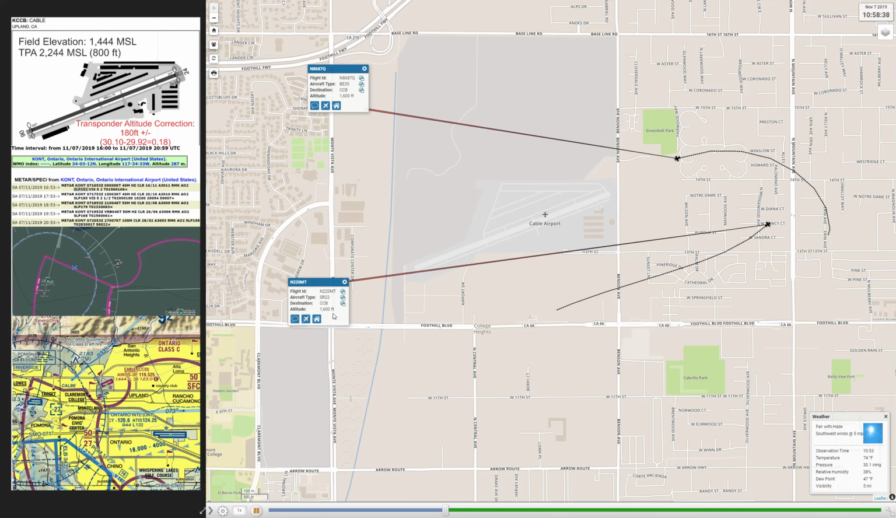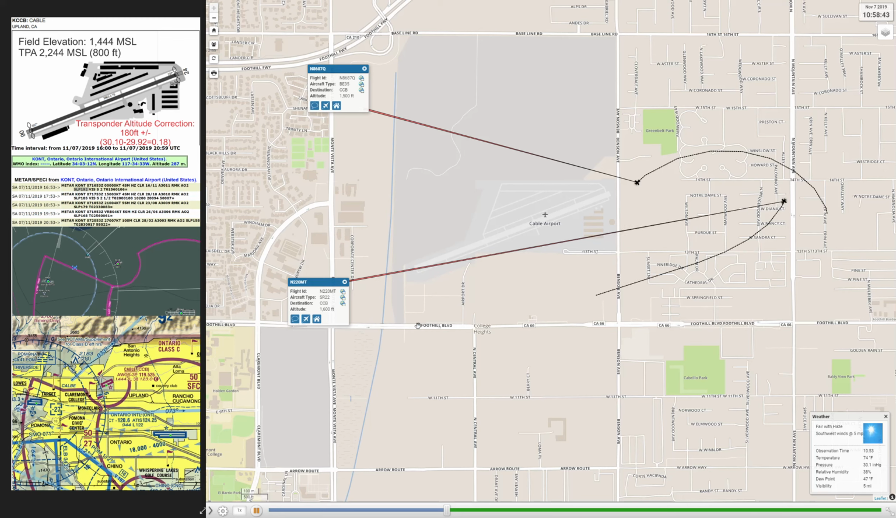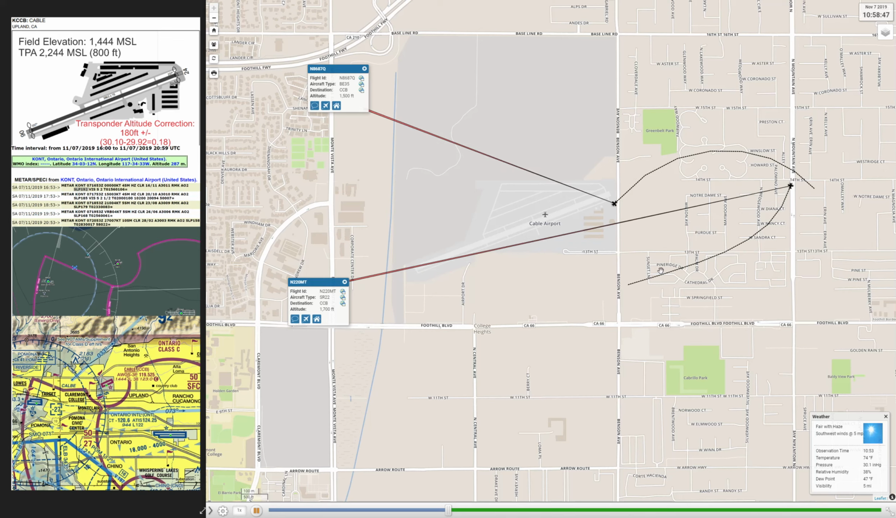And you'll notice that the Cirrus is low, 1,600 feet, call it 1,800 feet. So almost 400 feet low on downwind. And you'll see that the Cirrus overshoots the center line of the runway here.